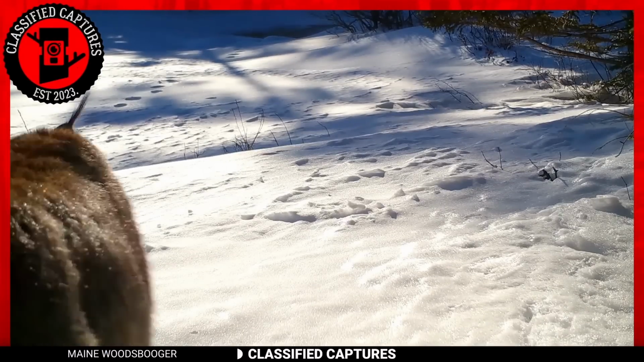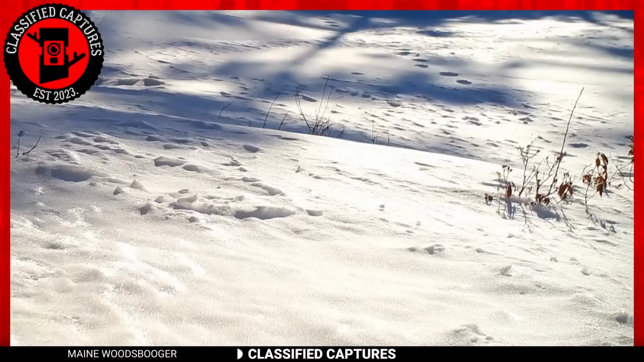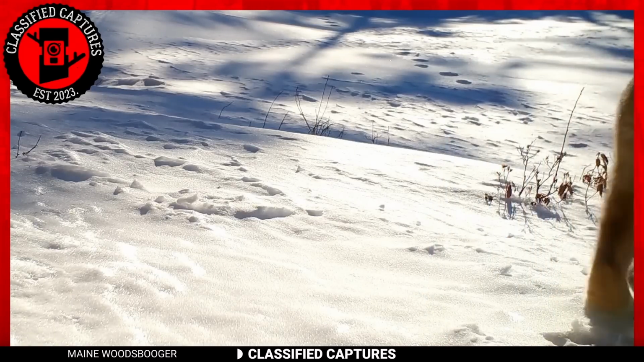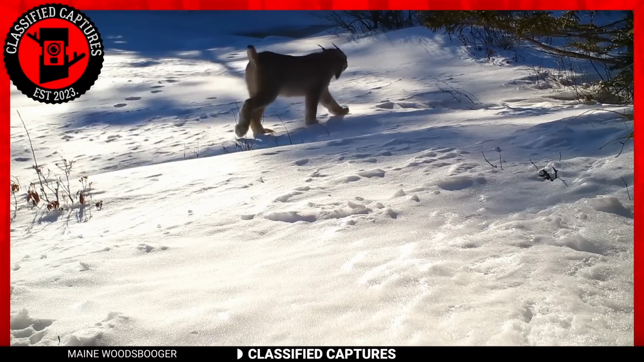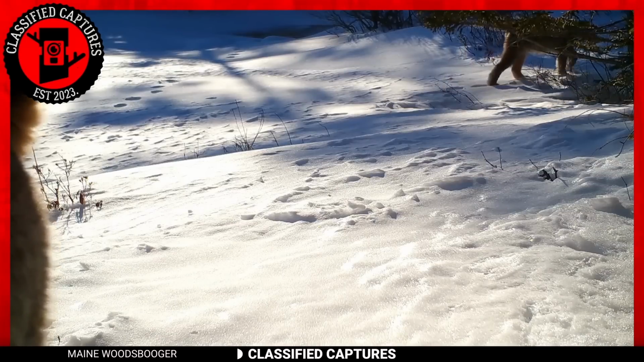Lynx are majestic creatures of the snow. They're found in the northern parts of America, mostly in places where there is an abundance of snowshoe hare, aka their favorite delicacy. They belong to the feline family and are nocturnal, but you can't deny seeing them during the day with their fur in the sunlight is just mesmerizing.